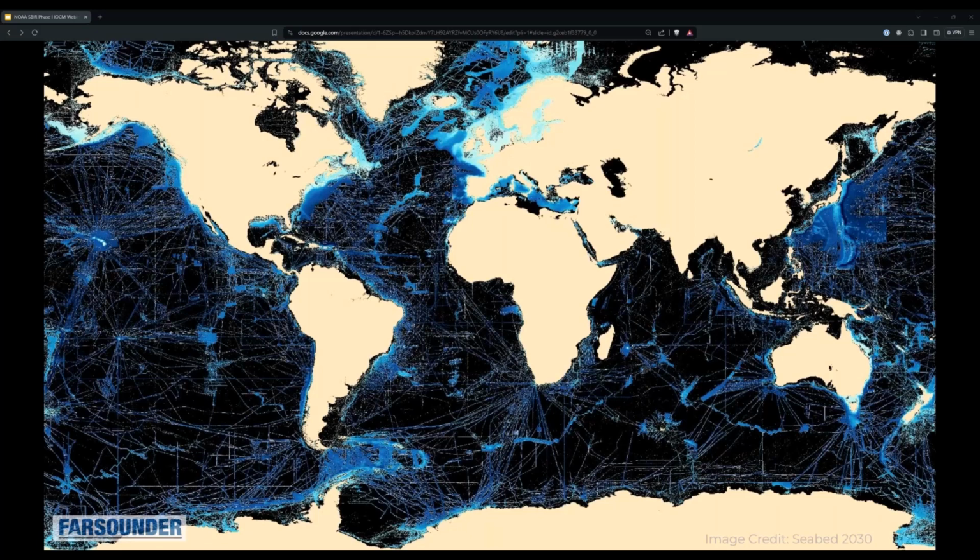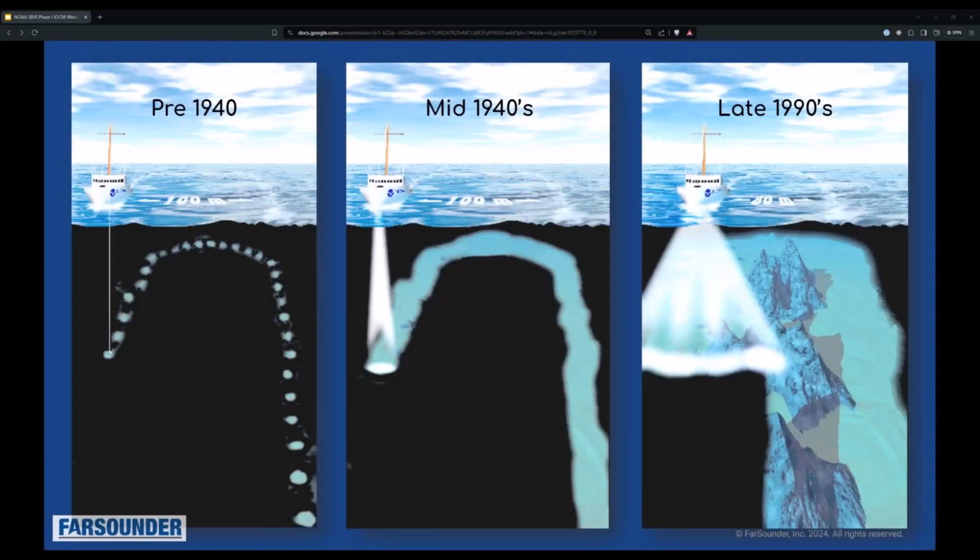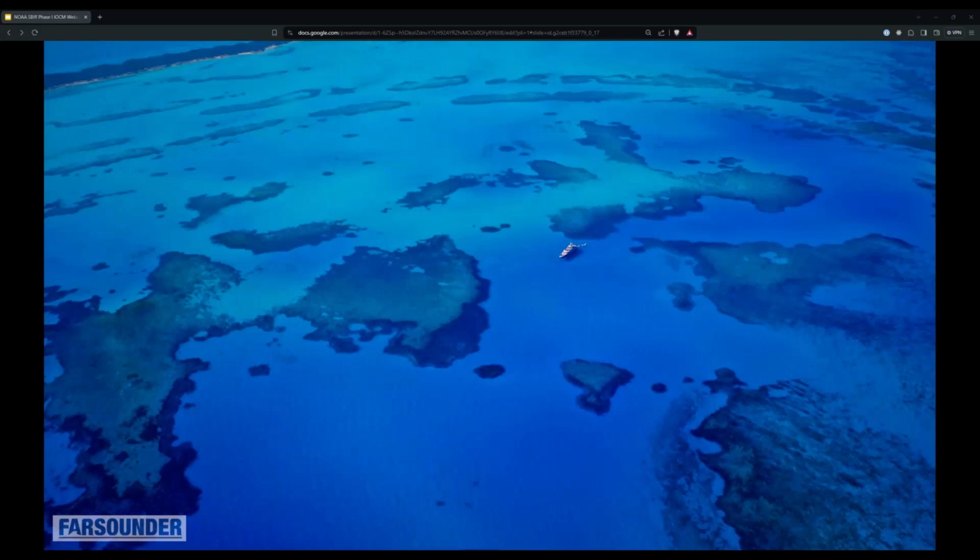So I know you've all seen the GEBCO map. This is showing all of the public and some non-public data that we have for mapping the ocean. There's still a lot of gaps there, right? So we've had a lot of advances in the technology that we use to map the ocean over the years, going from lead lines to single beams, and finally now we have high accuracy survey grade multi-beams. But still, the ocean is huge. We've made a lot of progress, but there are big gaps.